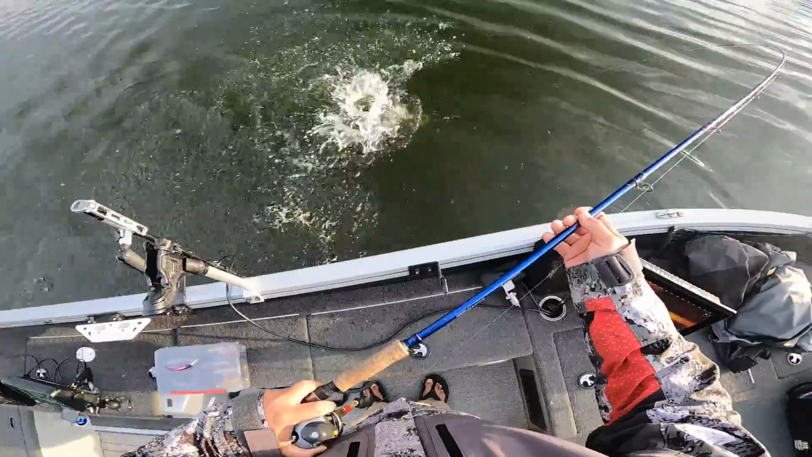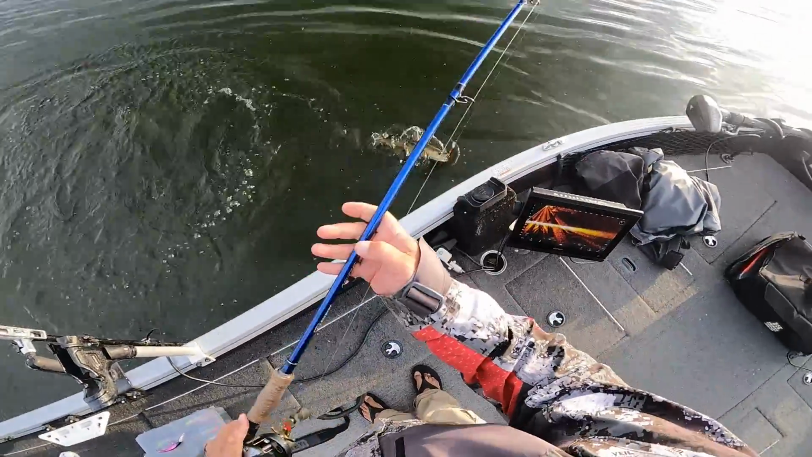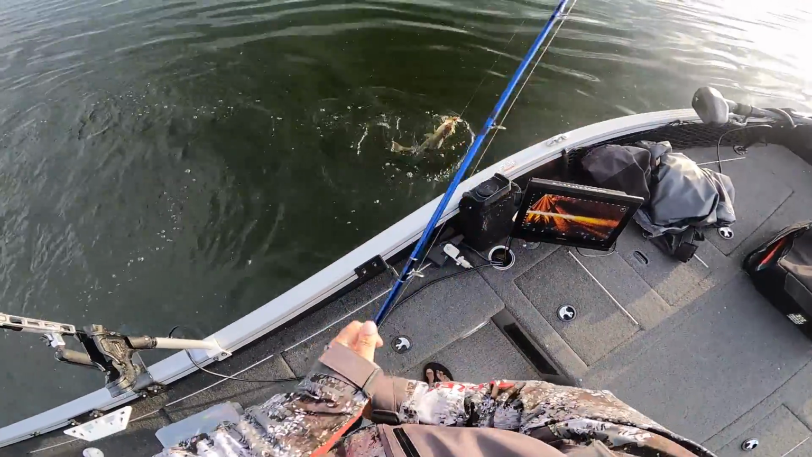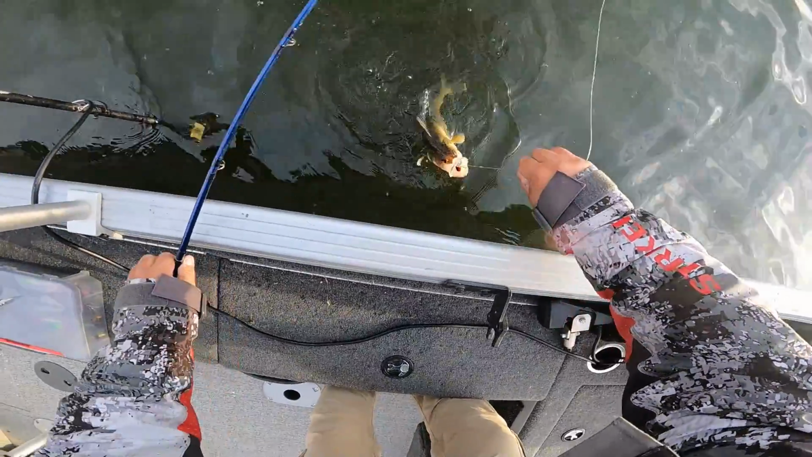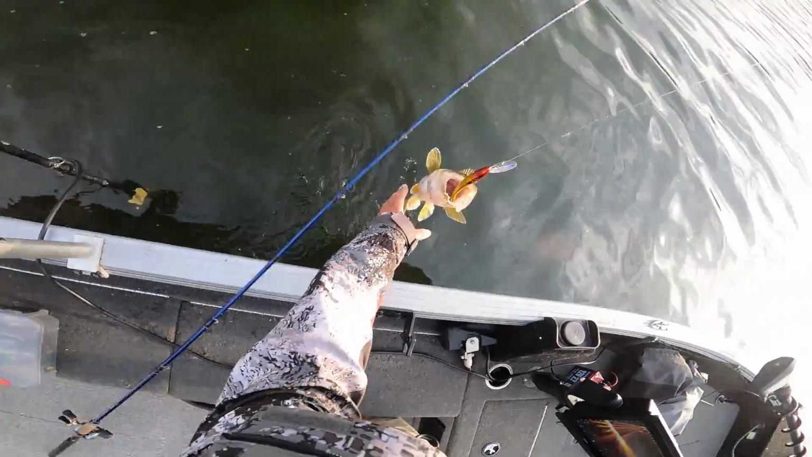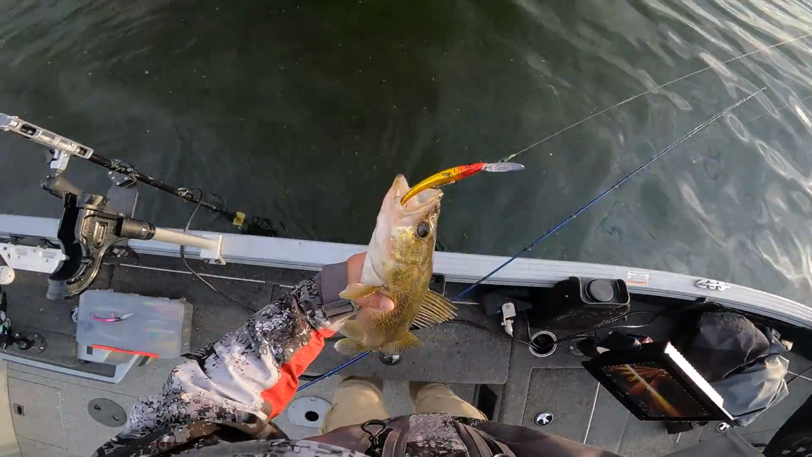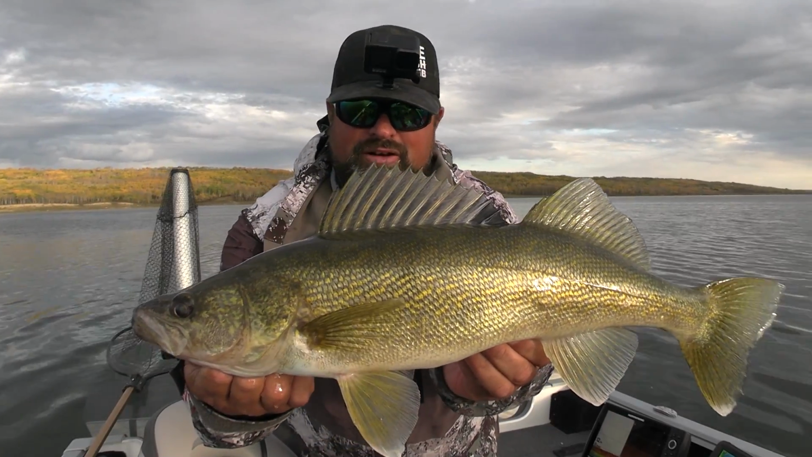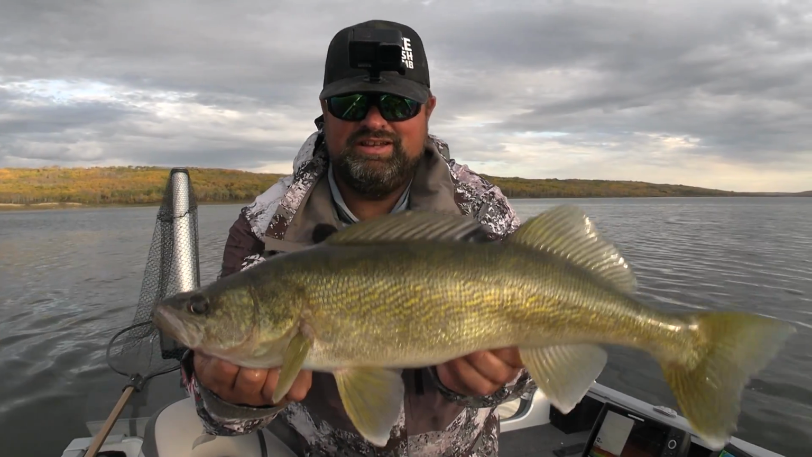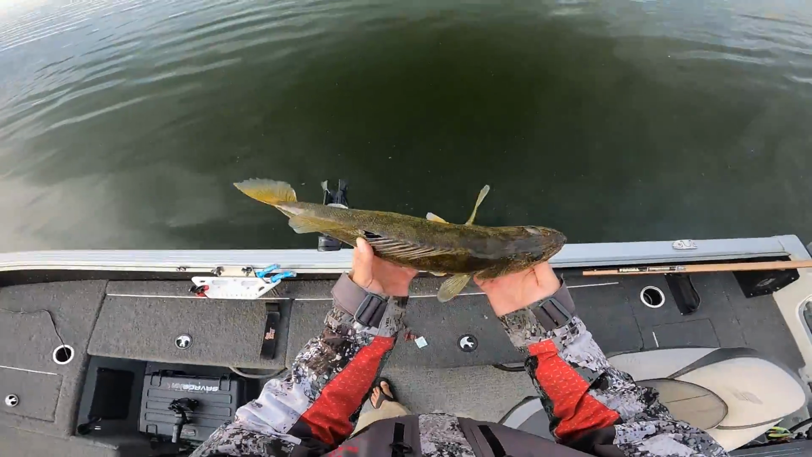I'll probably lose them right here by the boat, and then I don't get to show off my best fish of the day so far instead of just putting them in the net. Oh, he hammered that. That's a fatty. As the sun starts to set, just caught a little bit nicer one, like a 23-ish, I'd say. Maybe 22, hard to say.